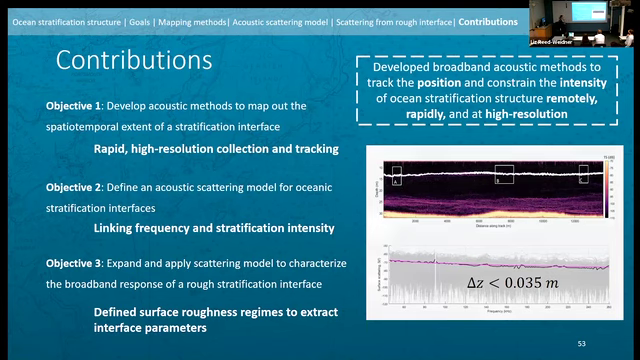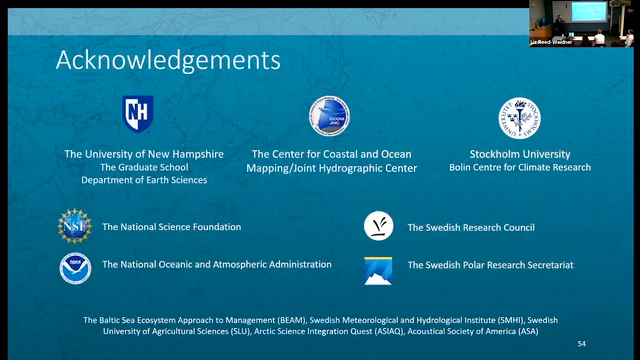Before we take questions, I just have some acknowledgements to make, some that I need to make, and I want to. Of course, I want to acknowledge all of those institutions and groups and departments that provided me funding during my time here as a PhD. My academic homes, University of New Hampshire, Stockholm University. Didn't get to spend as much time at Stockholm University as I would have liked because of the pandemic, but still always felt at home there. And then of course, CCOM, my home away from home.